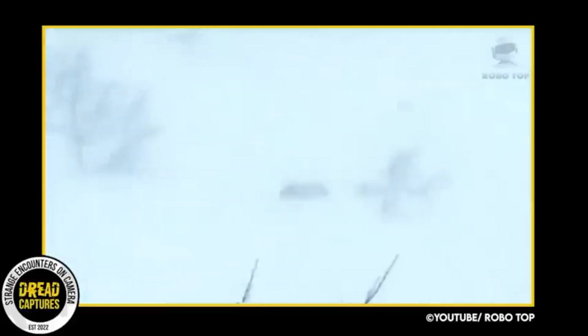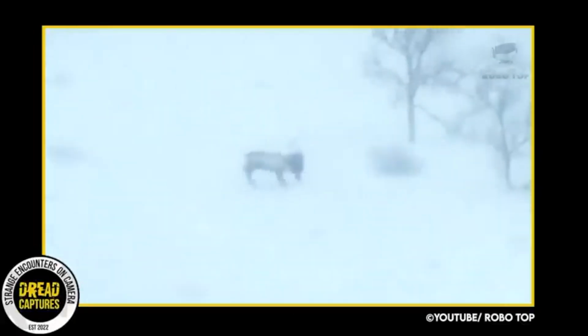It doesn't look like there's much to eat here in this harsh winter. So this guy seems to have taken matters into his own hands, and he's determined to take this buck down. The uploader posted that the wolverine eventually gave up and the deer ran off. And so did he. He didn't want anything that the wolverine was offering.